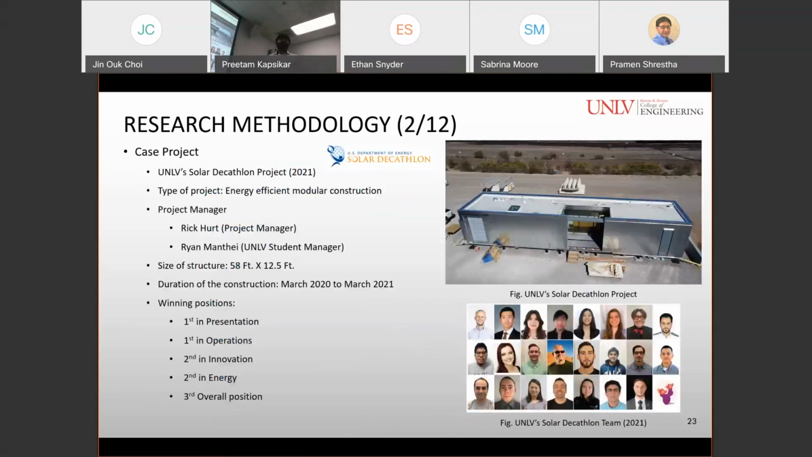So for this study, we selected a case project, which is UNLV's Solar Decathlon project. The type of project was energy efficient modular construction. Project managers were Rick Hurt and Ran Mantek, and the size of the structure was 58 feet by 12.5 feet. The duration of this construction was about 1 year. It started in March 2020 and was finished in March 2021. And we secured first position in presentation and operations, second position in innovation and energy, and overall we secured third position in the United States.